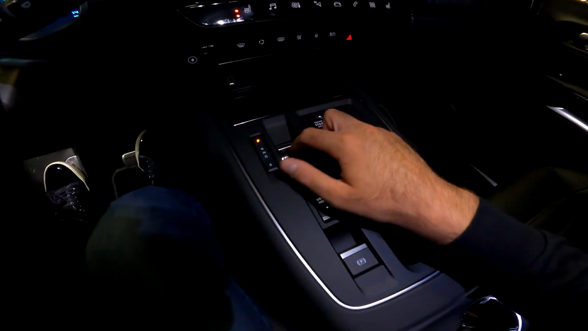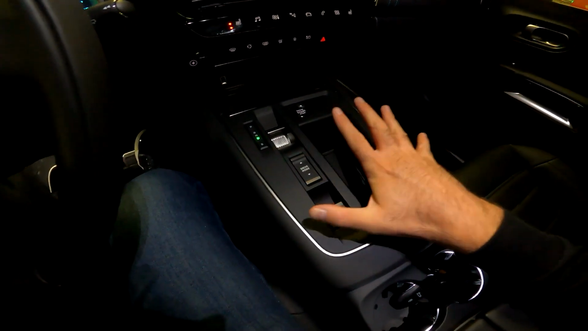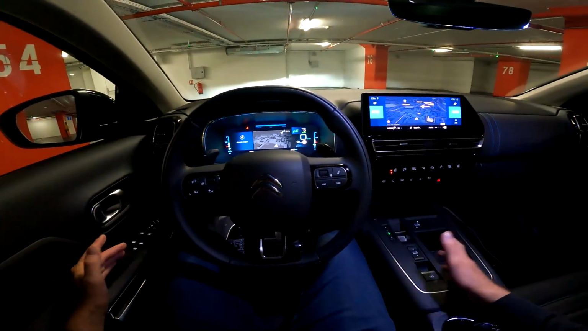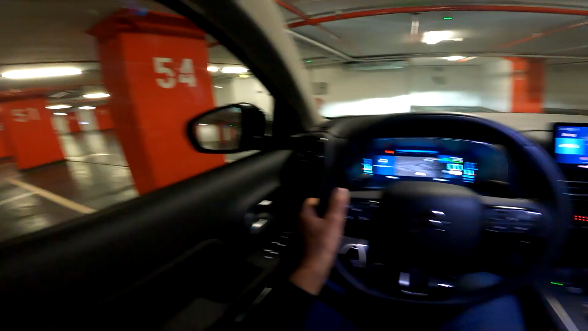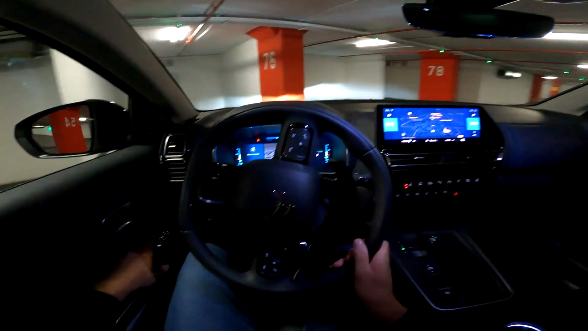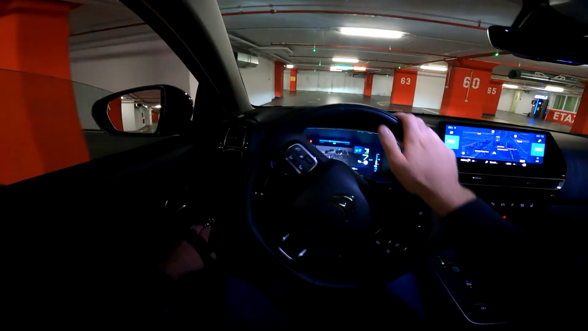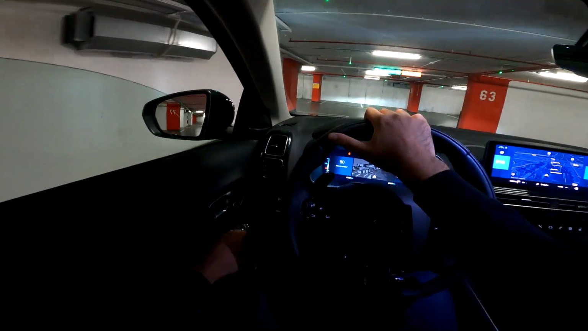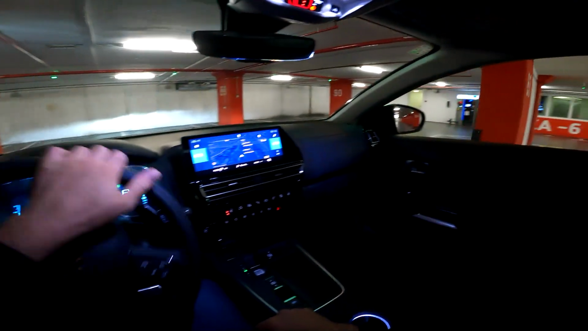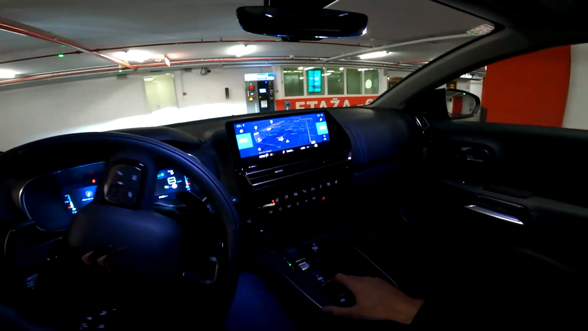Look at the minimalistic gear selector. Put it to drive here. This is also for the driving modes. I will talk about that later on. And yeah, well, we are ready to go in silence. And okay, now those are the tires, but this car has the special sound, of course, for safety of pedestrians when you are in electric mode.